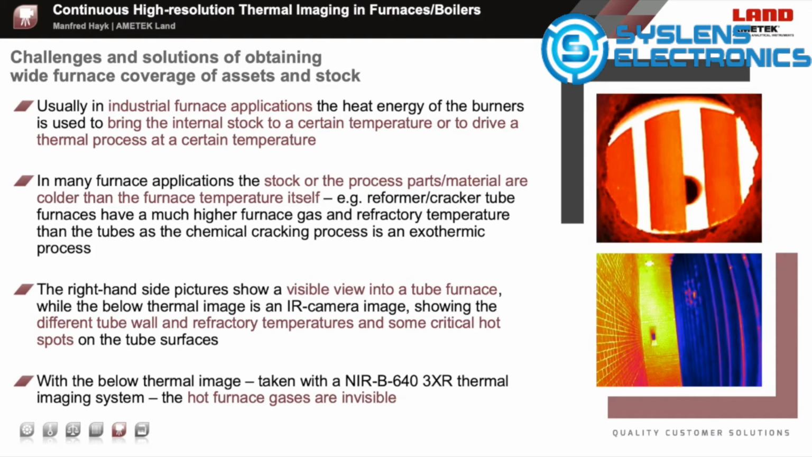Another important challenge to be considered is the so-called background radiation. Usually in industrial furnace applications, the background, which usually is the furnace refractory or hot furnace parts like burners, is hotter or even much hotter than the stock itself. While each material and surface reflects a part of this background radiation or heat radiation, a thermal imager detects the direct emitted radiation of the hot object to be measured, and in addition, a part of the background temperature of the hot refractory.